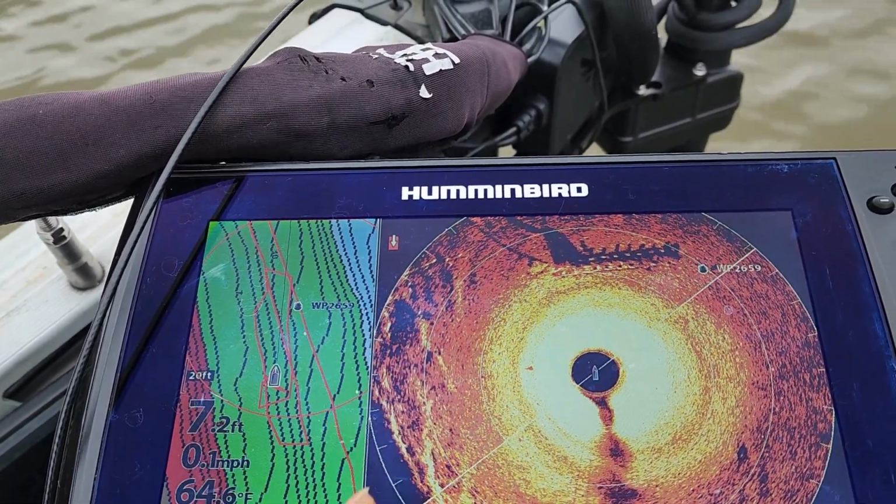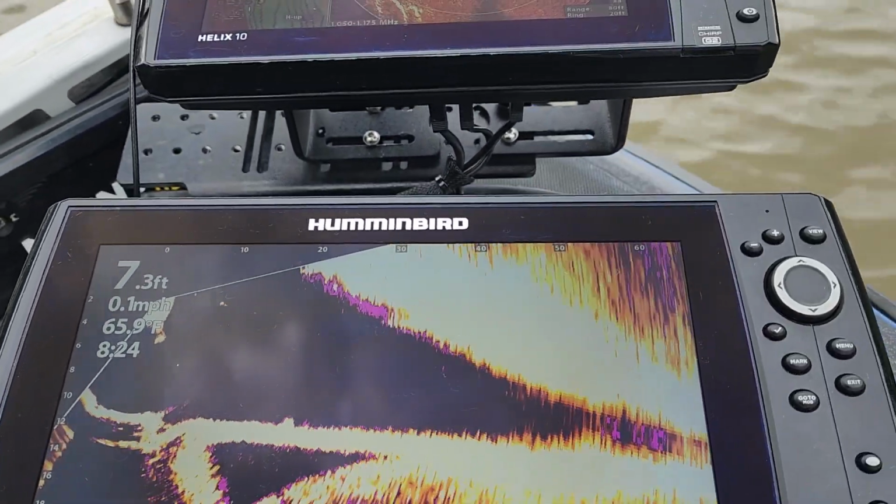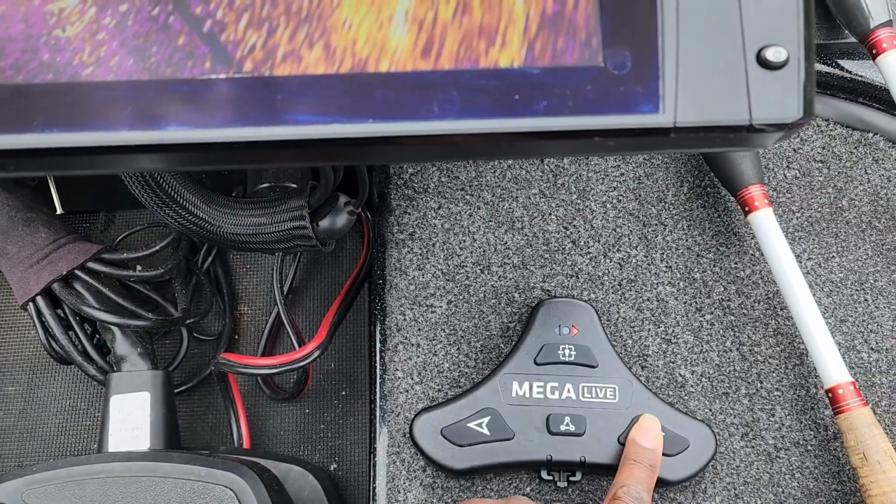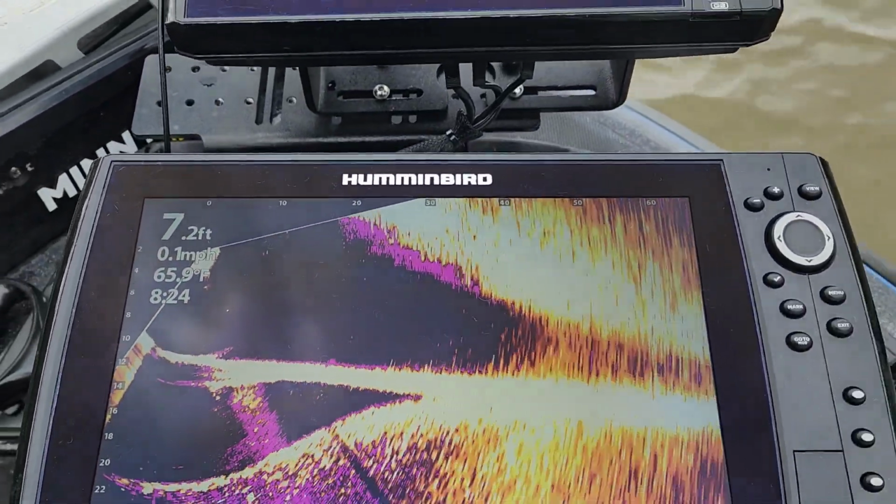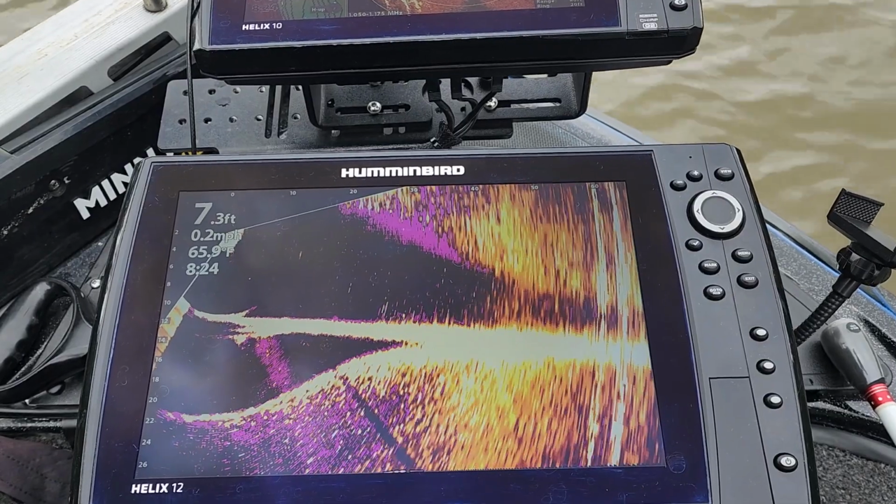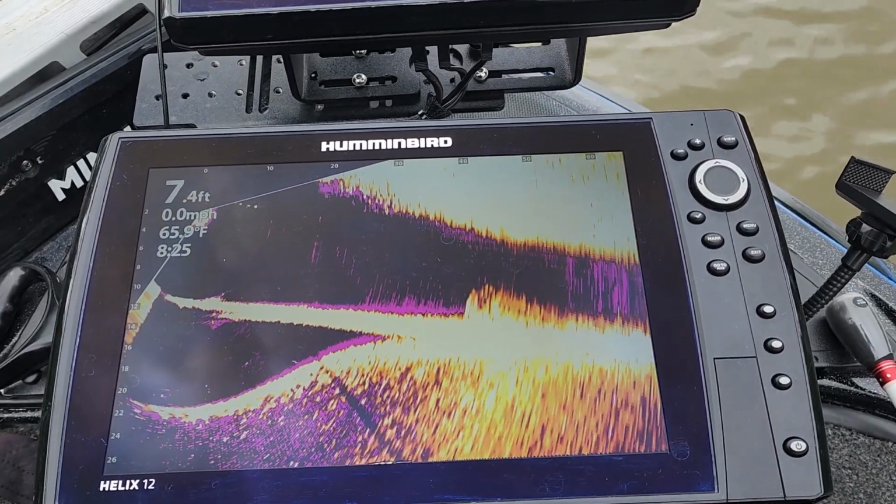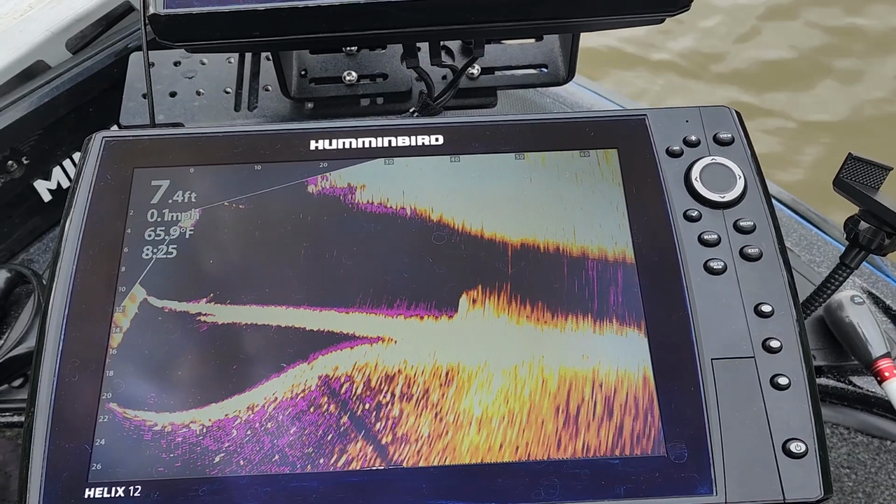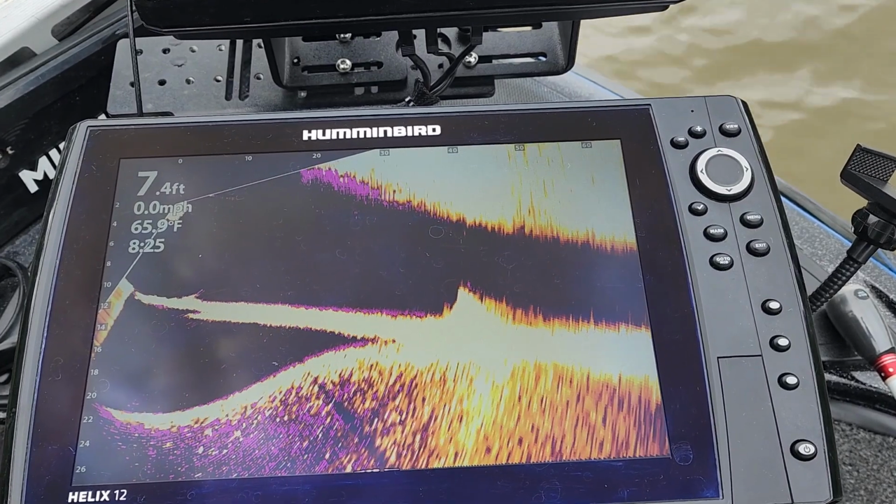Right now it's just pointing over there toward those rocks, so that's why you're kind of seeing that return from that hard bottom. But let me just go ahead and continue pressing this right arrow now, and that will turn it until we start seeing that cover again. All right, let's see. All right, there we go. It's starting to come back into play, and I just want to keep moving slowly until I see where those fish are at.